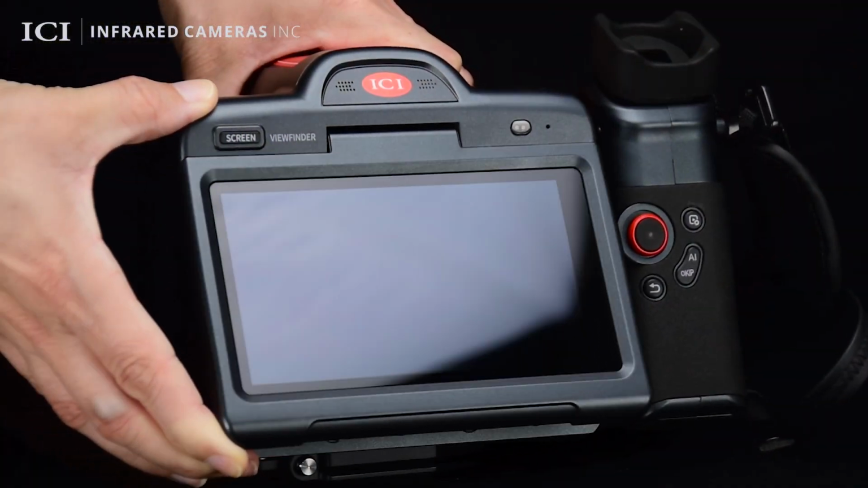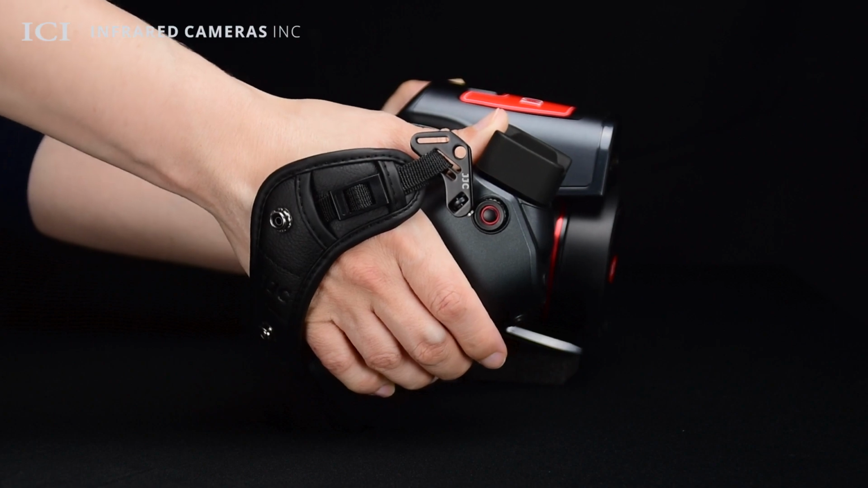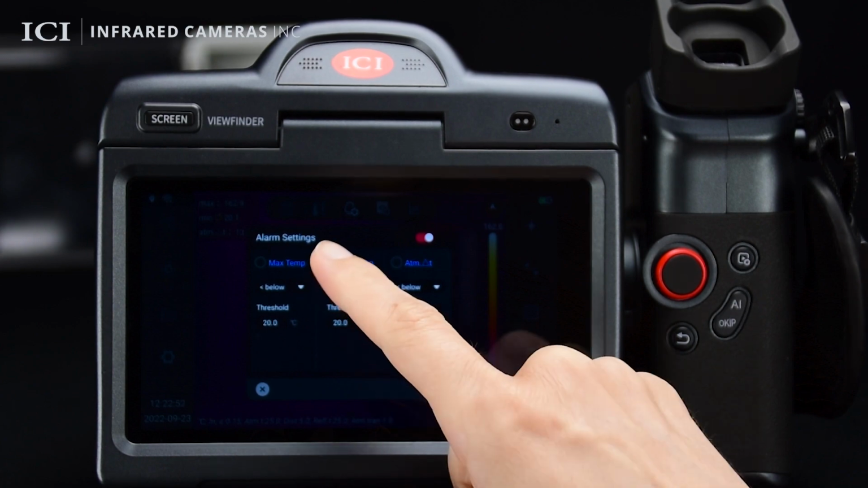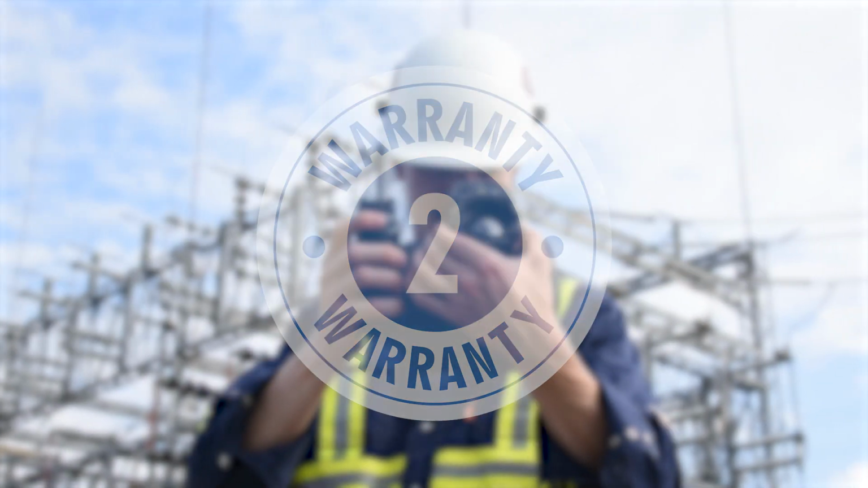The 5.5-inch pivoting touchscreen and rotating viewfinder allows users to easily visualize hard-to-reach areas comfortably at any angle. Quickly adjust settings to receive audio and visual cues when temperature thresholds are exceeded to allow personnel to respond to problems quickly. The camera also comes with a 2-year warranty as well as virtual and on-site support.